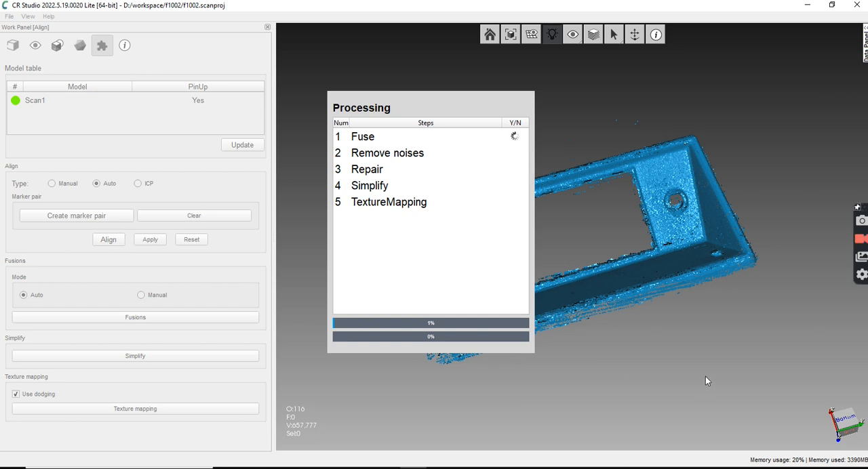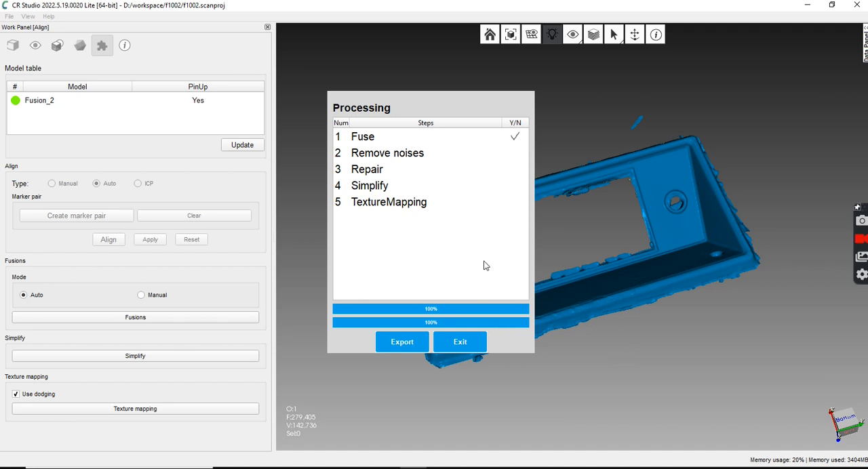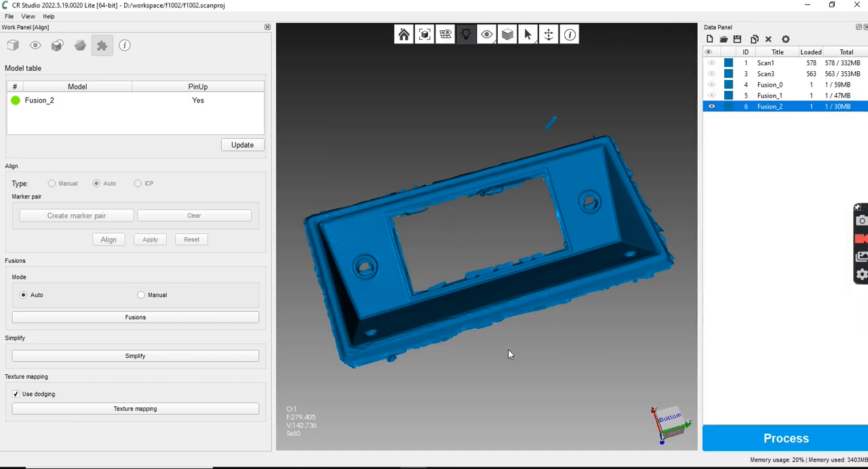Again, I'm doing this live, so if I make mistakes, we make mistakes. I believe I left that fill hole. It almost looked perfect. All right, so exit.